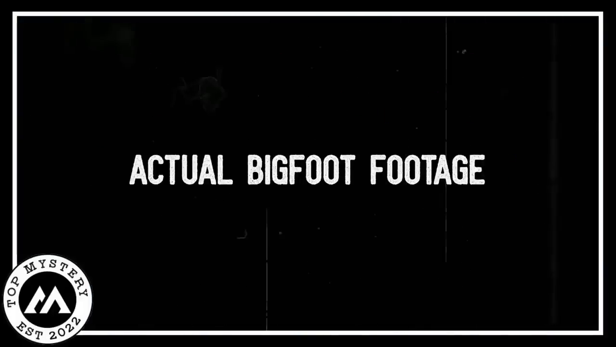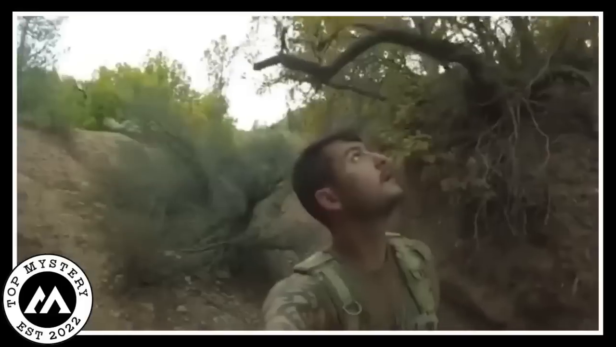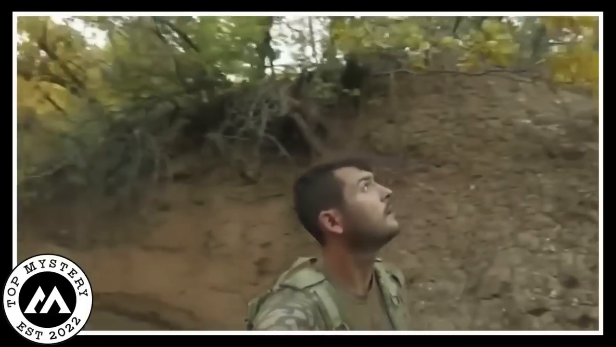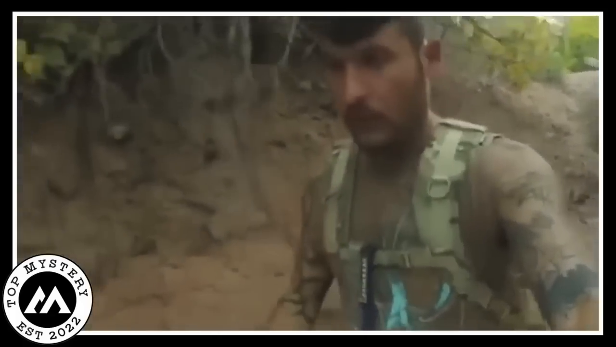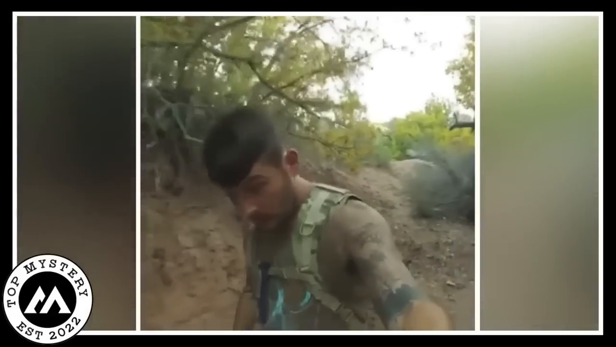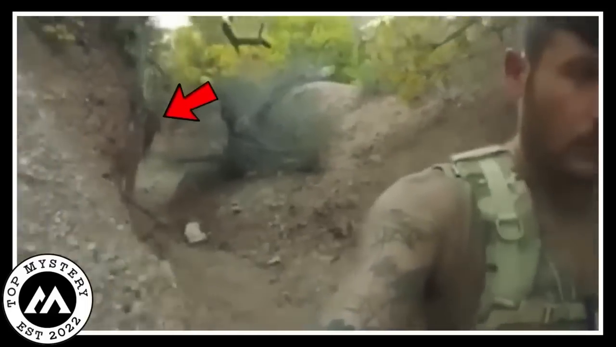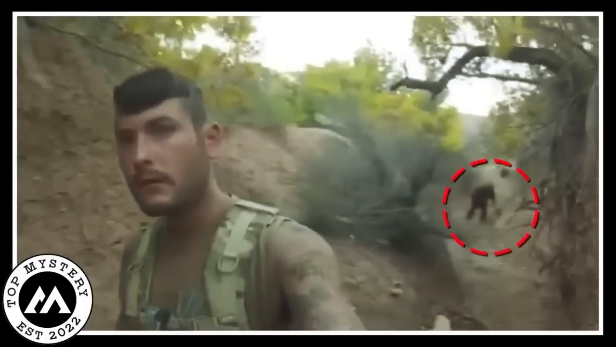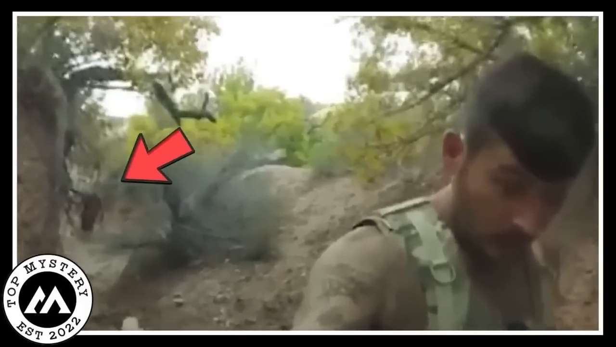Actual Bigfoot footage. In a spooky forest wrapped in darkness, a brave person took a scary journey, their steady steps breaking the quiet air. They held a camera that started capturing a strange feeling, a sense of unseen eyes and a creepy presence nearby. As they moved through the dense trees, the camera showed the mysterious atmosphere in the air. Dark shapes moved in a creepy way, and a strong feeling of something bad about to happen filled the screen.